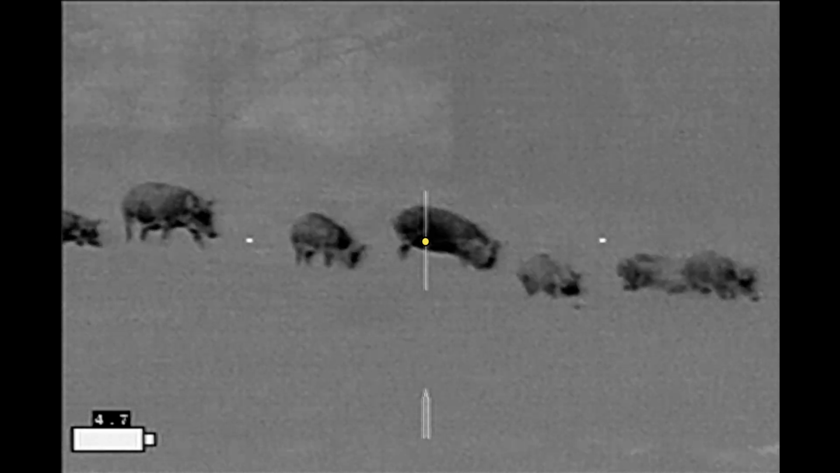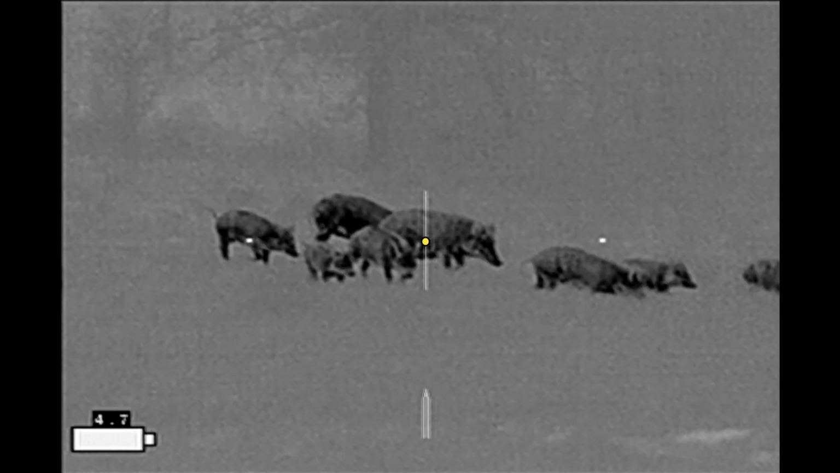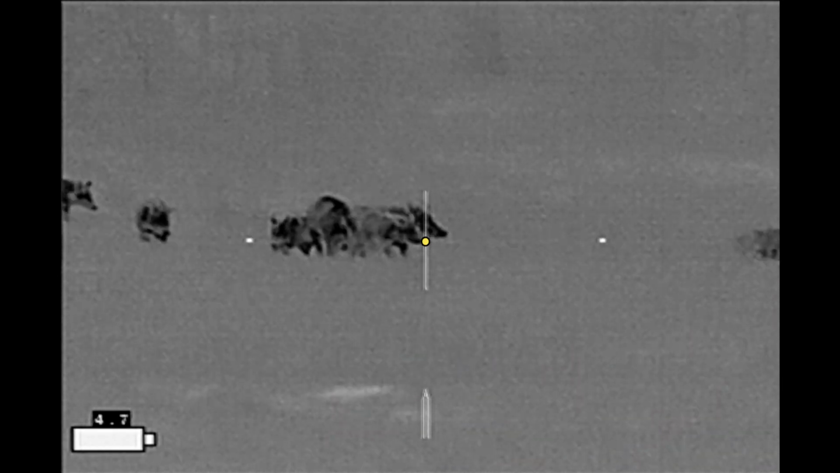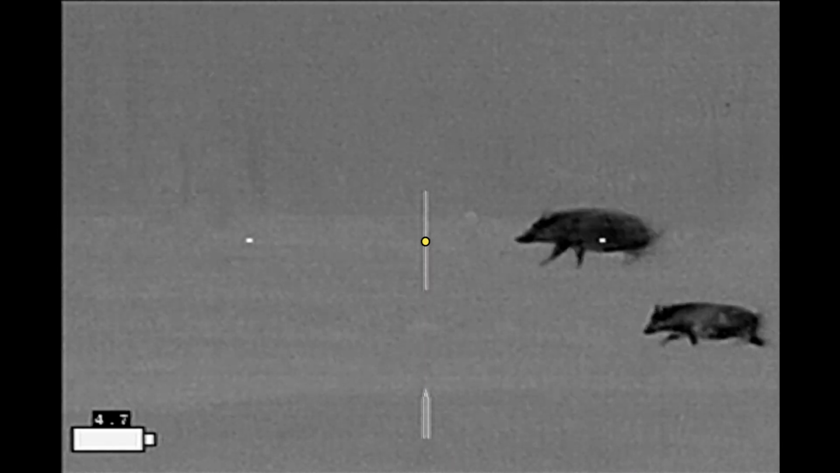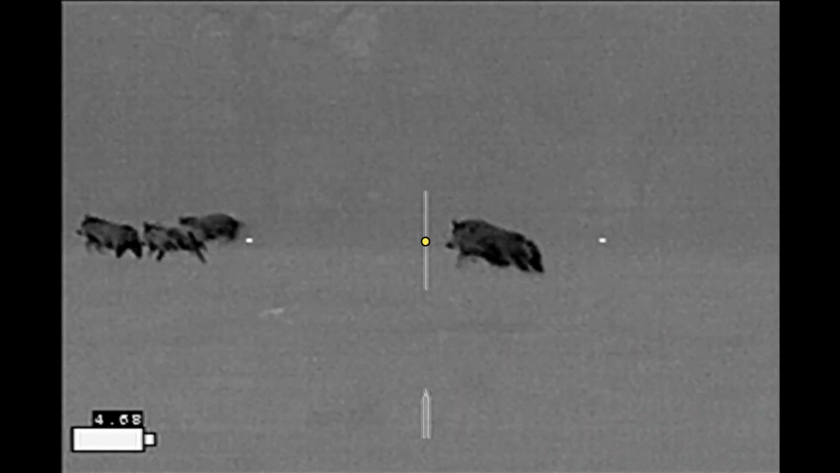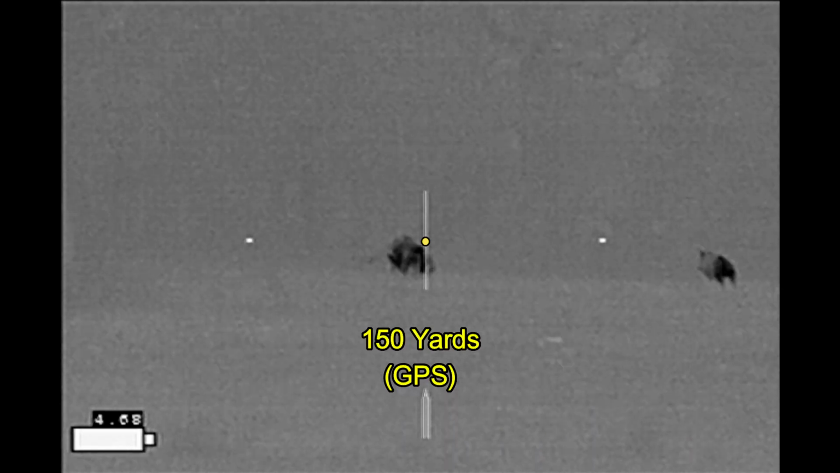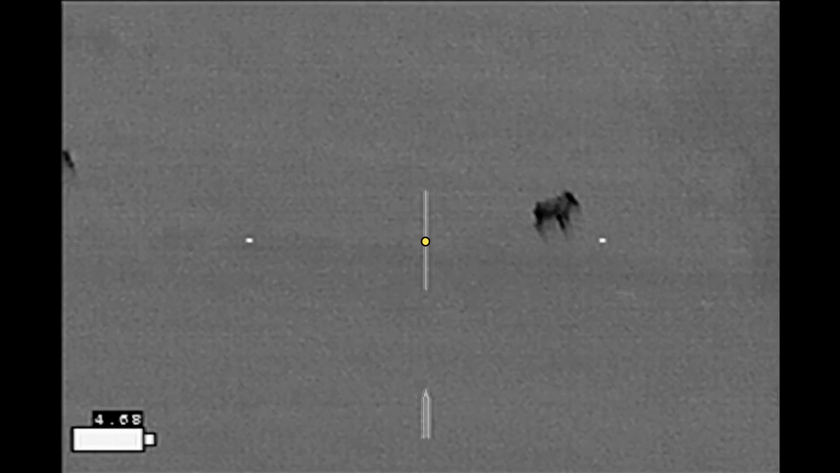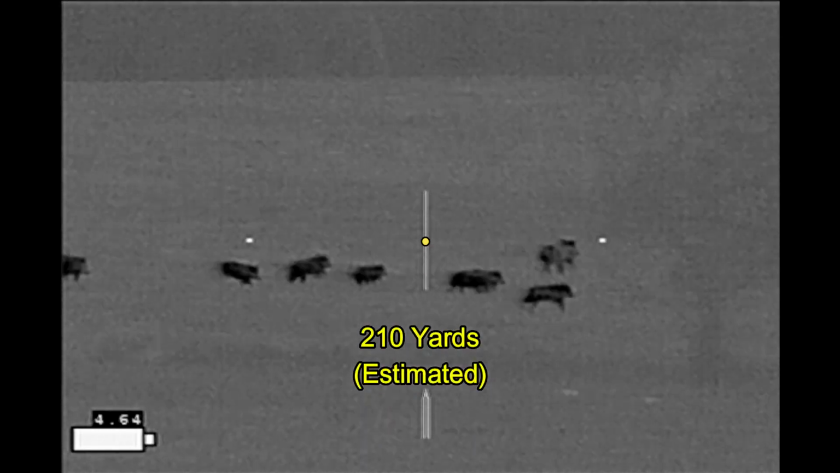With all of these hogs channeling together, they're getting lined up. And I'm going to get an opportunity to try for a twofer and try to get this great big sow right here. Nope. And now it's a matter of finding the lead on this running sow, and she goes down. And one more right here.